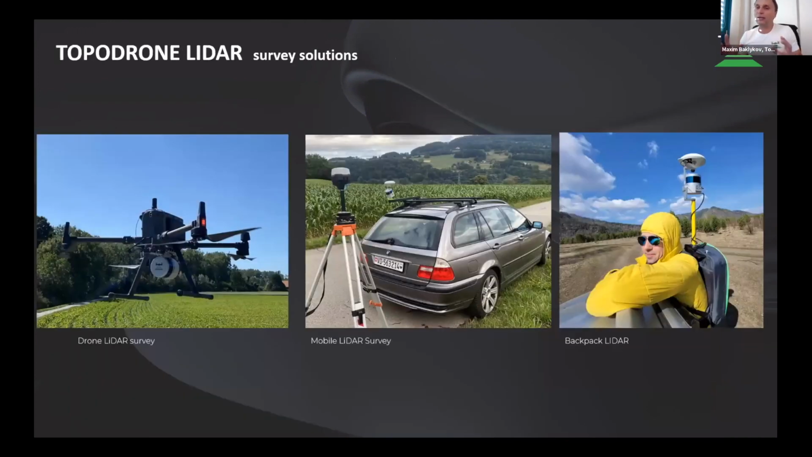And of course, all our LiDARs can be installed not only on the drone, but also on a car or on a backpack. And if we compare datasets which are captured from the drone or from the car, you will see that they can be combined together, and you will cover forest from high altitude with the drone, and you will cover roofs and so on. And after that, you can make a survey from the car, for example, and you will catch small details which are close to the ground.